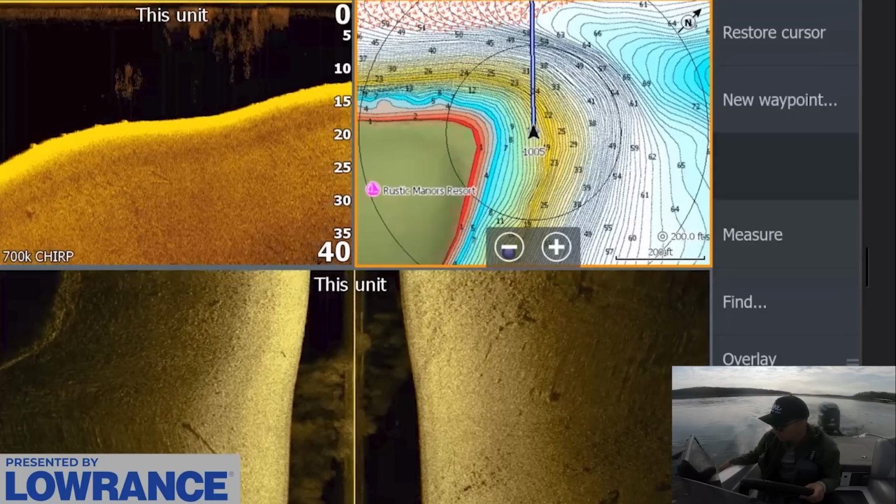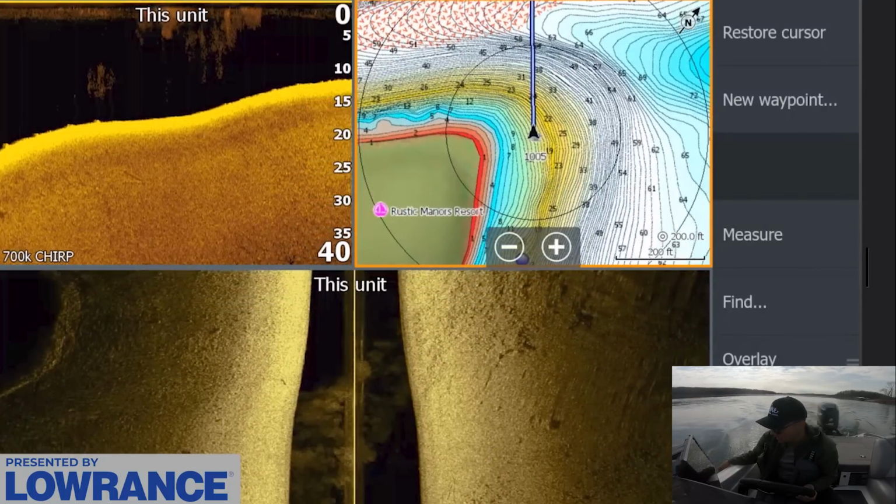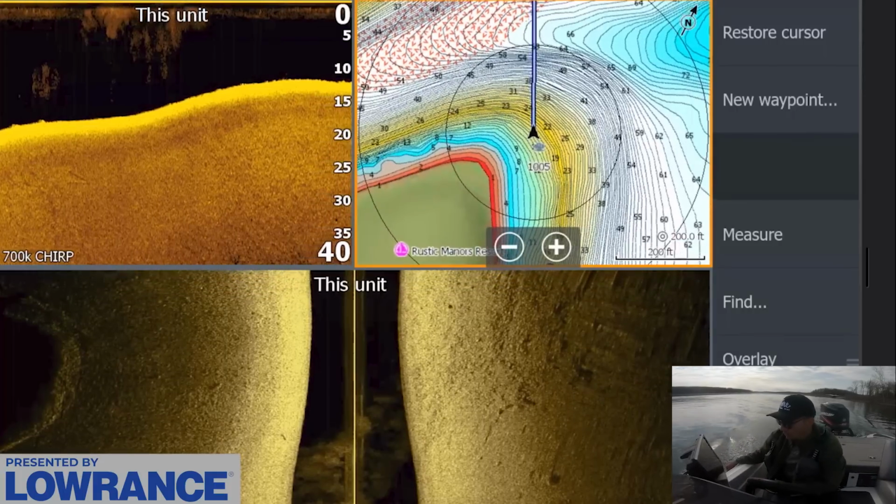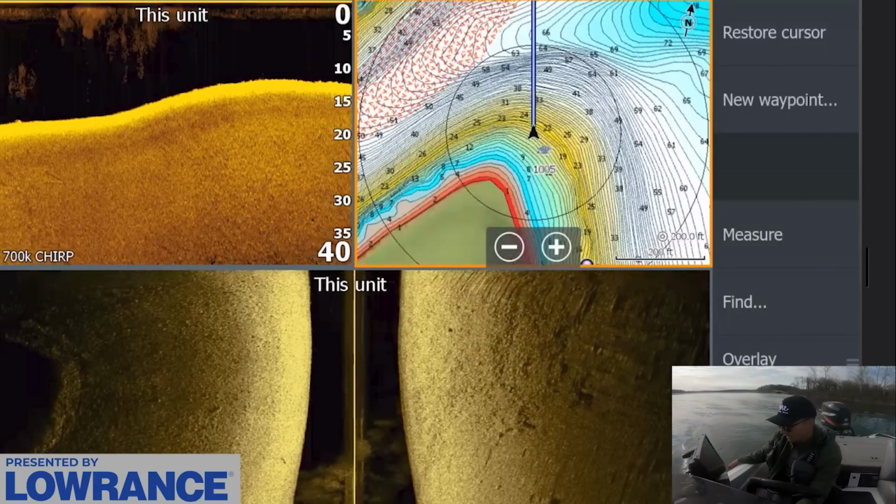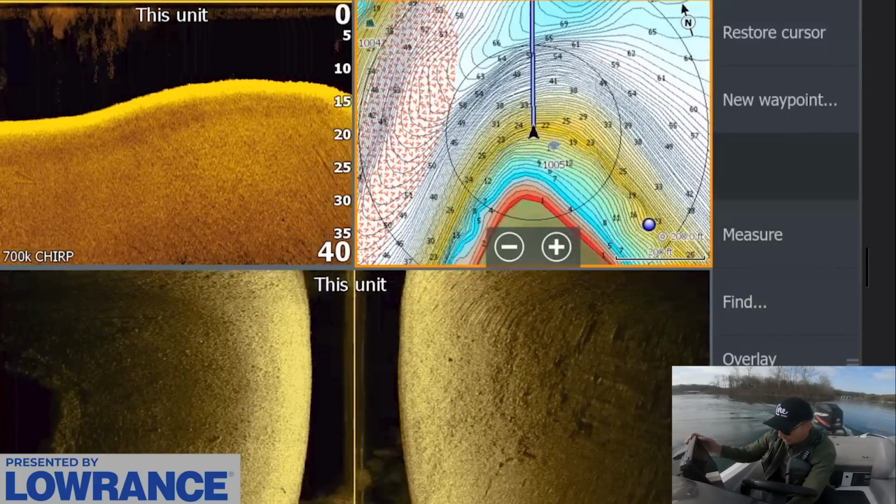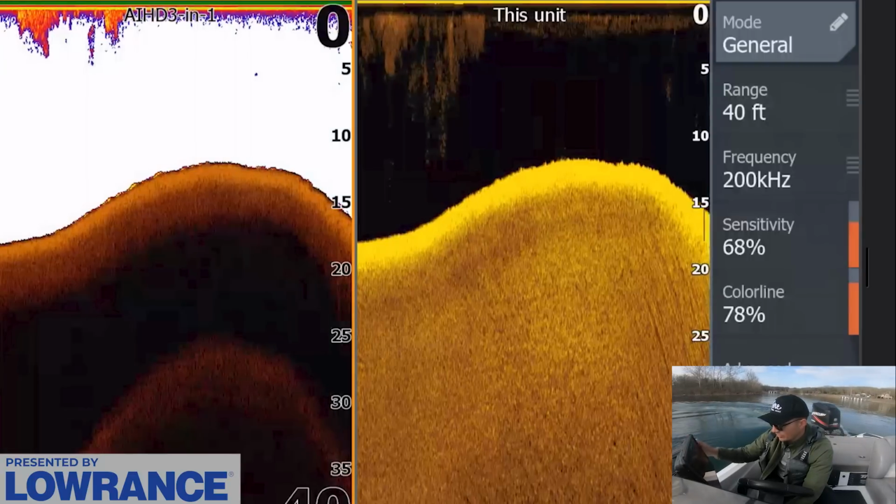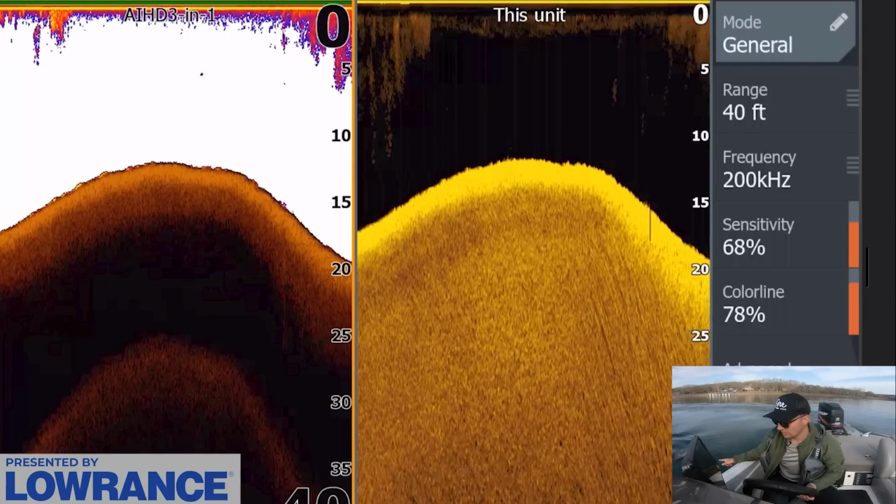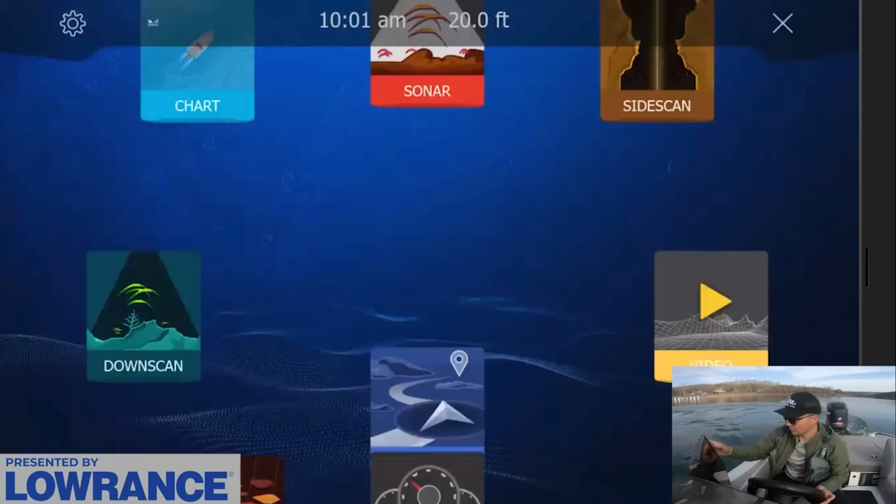Those shad have moved, or what's going on right here. I mean, we're not seeing them now. So obviously these shad are on the move. They're kind of roaming around, but we got a good idea of the depth they're in. I'm not seeing anything that jumps off the screen in terms of fish off this exact point, even though there are shad here.